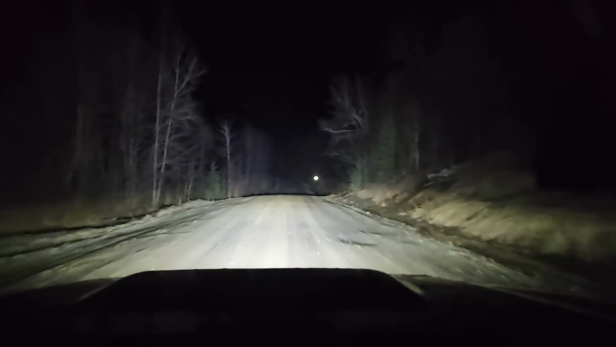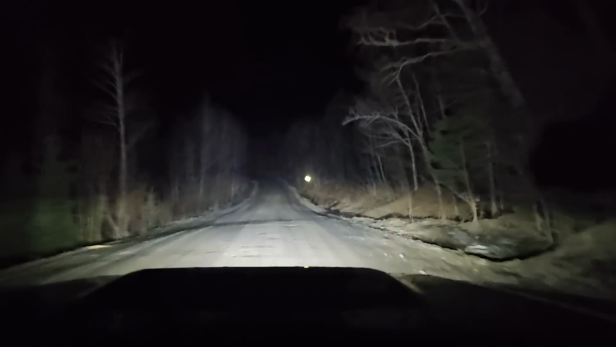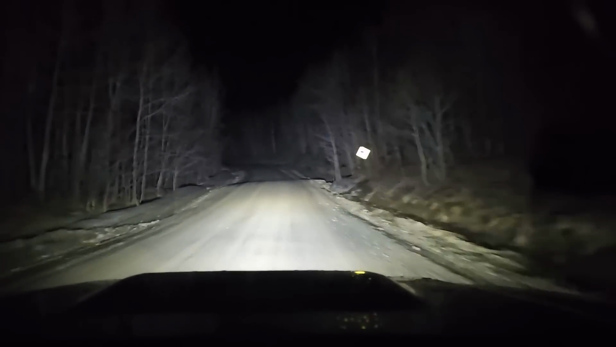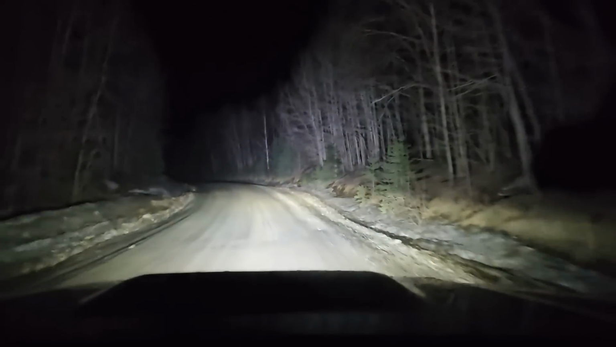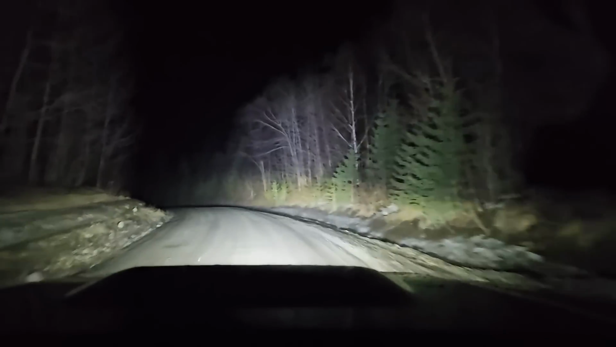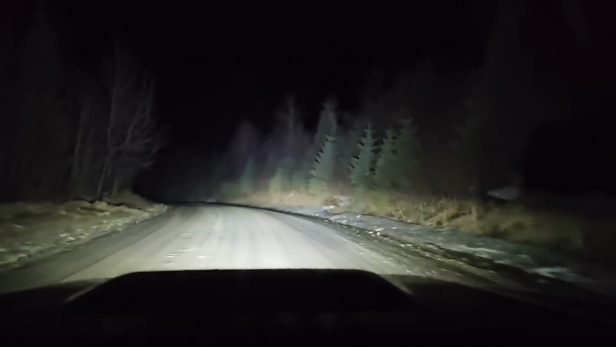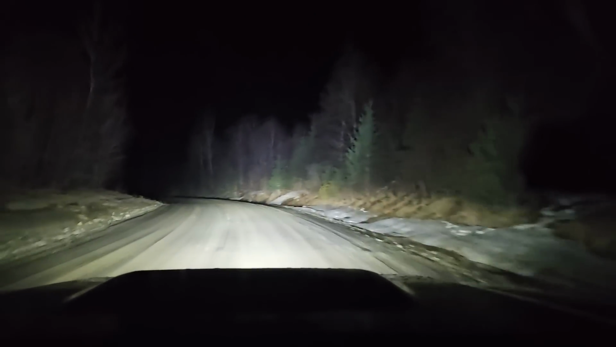This area seems familiar, but I'm not sure. Looking for a certain road that I like to sleep on. I know it's somewhere near a lake, but there's also dozens of lakes that we're going by in the woods. And I think it's coming up.